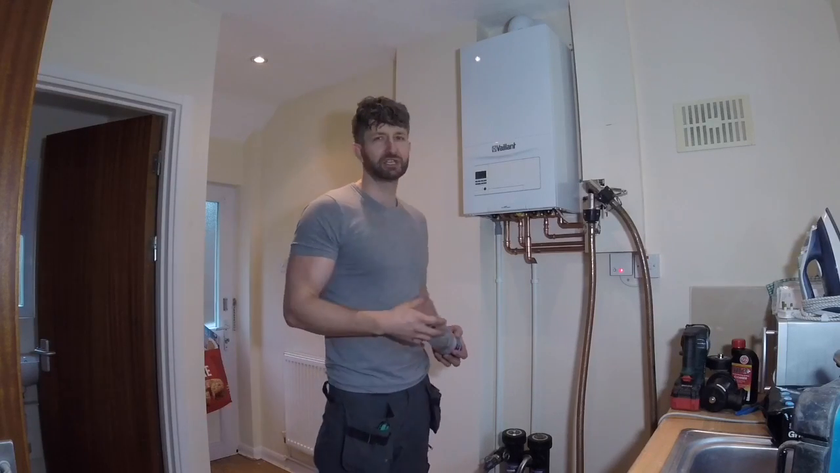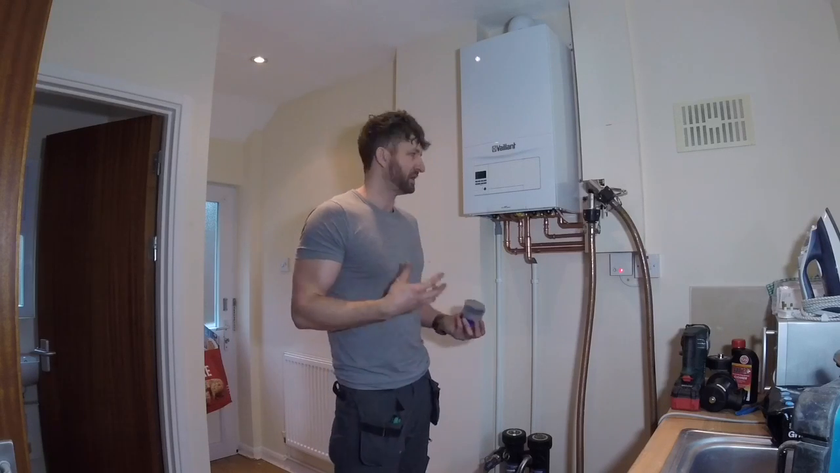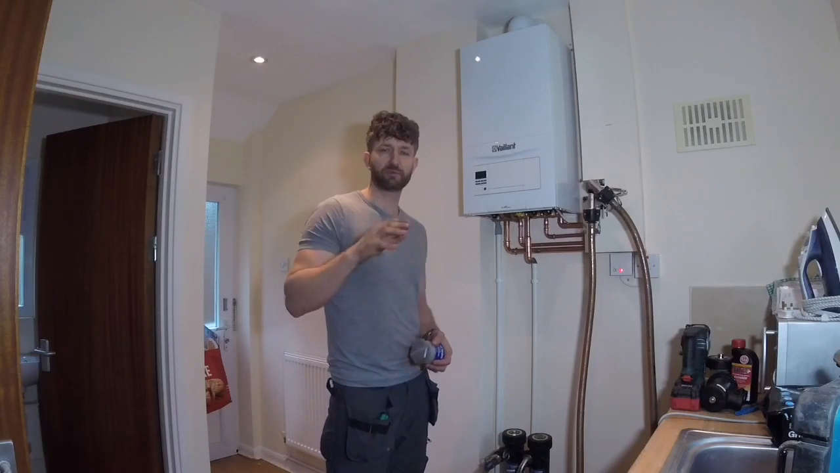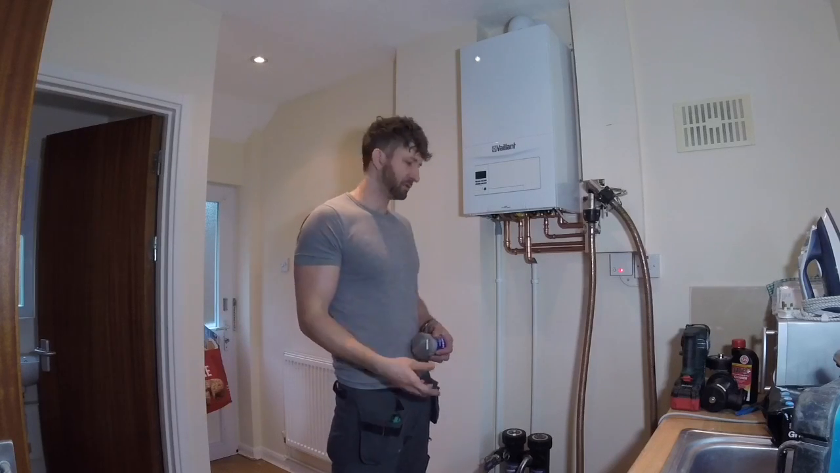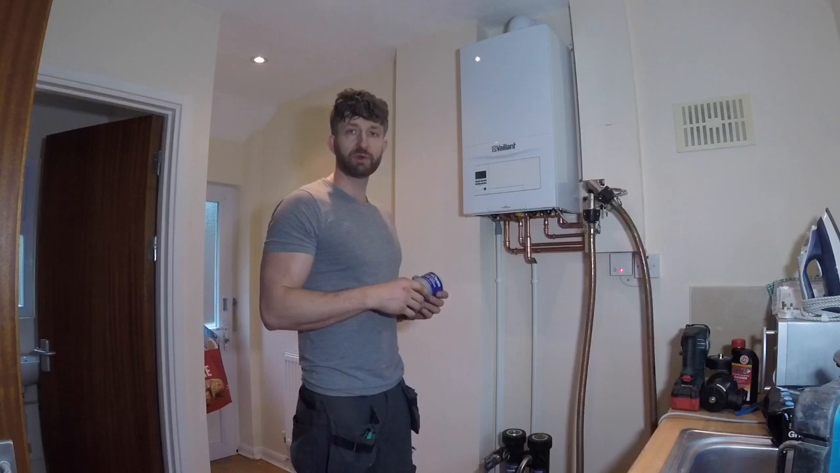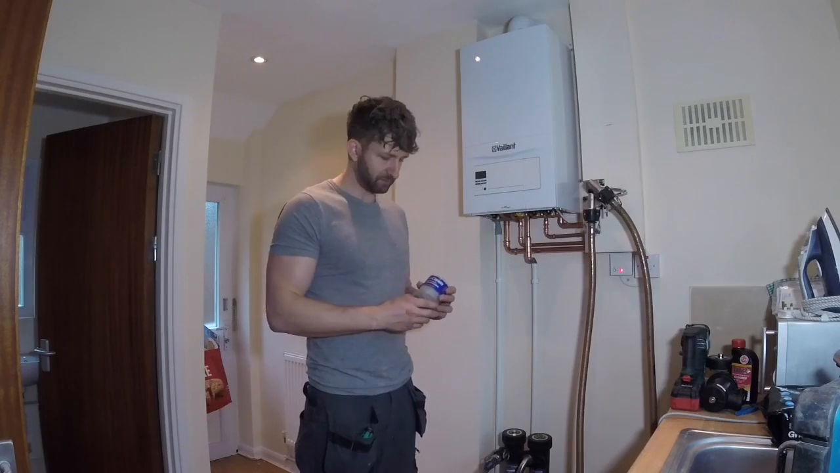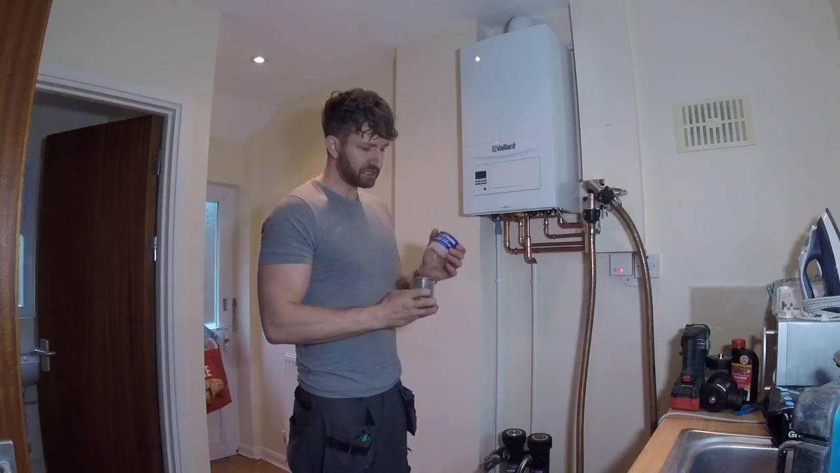And Magnacleanse, you can do it in less than 2 hours. Depends how many rads you've got on the system, obviously, but allow about 2 hours and you can go from radiator to radiator, giving them each individual treatment through the magnets. The other thing you can do is, if you've got a really big radiator or one that's struggling to circulate, you get this, it's called a Vibraclean. And it's an SDS attachment.